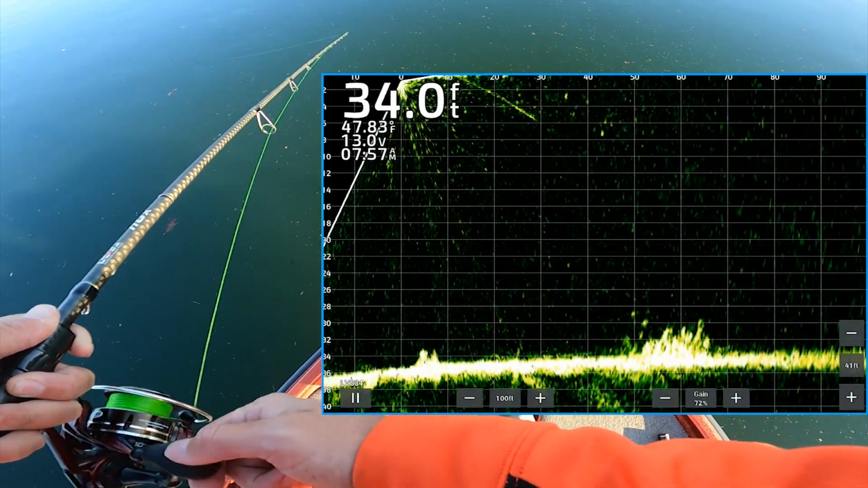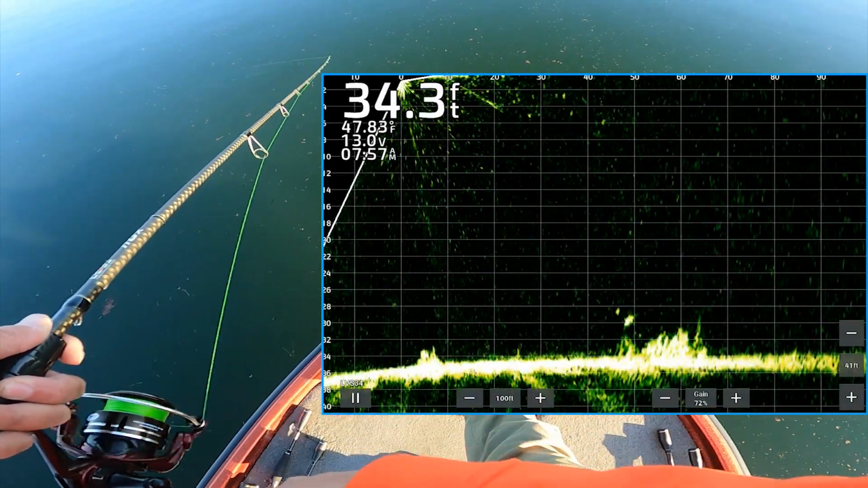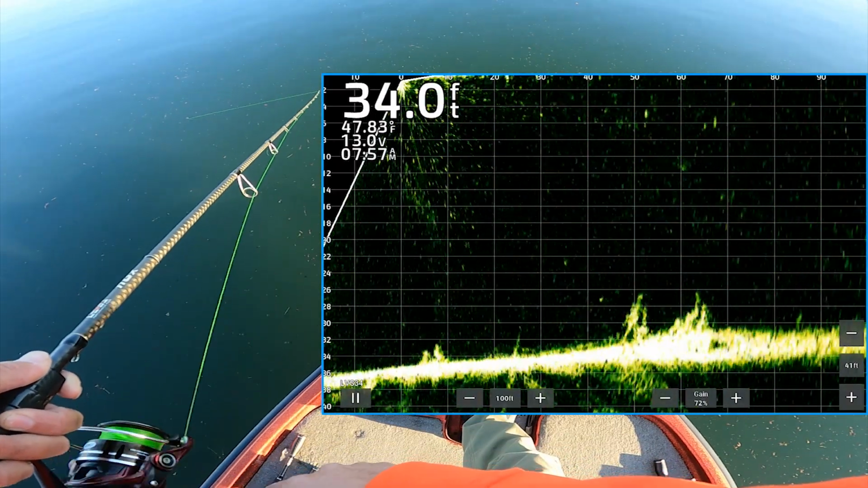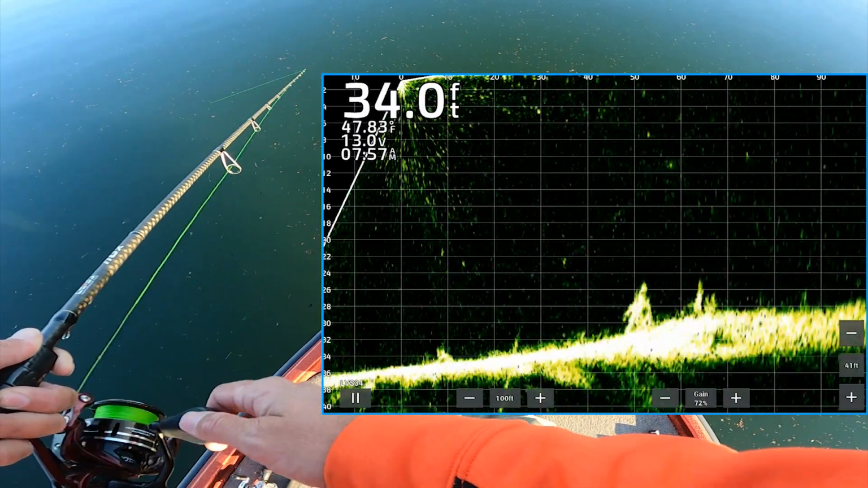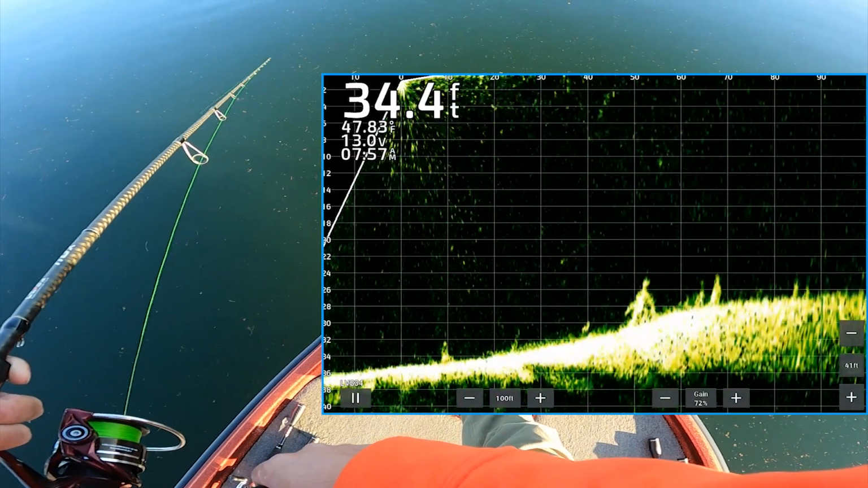Oh, there goes one. Let's see what you're gonna do. You gonna eat it or not? Come on, dude, come get it. He's not gonna eat. If that's a bass, it's a big one. Golly. I don't get discouraged, guys. Hey, guess what? I could throw a jig down there and try to catch it. Yes, I can, and I might here in a minute. Man, that's a good fish.